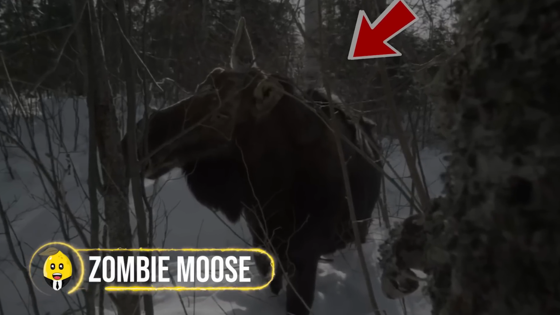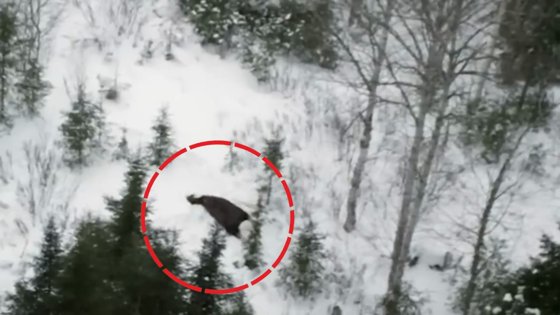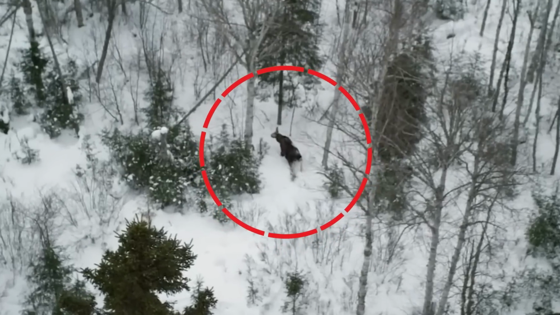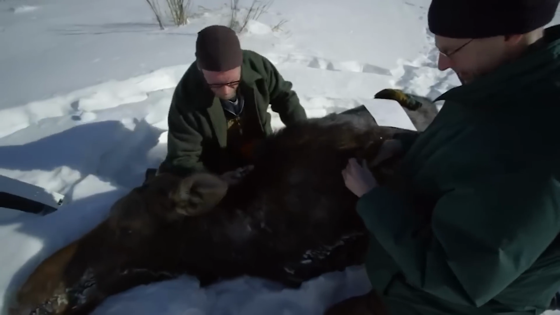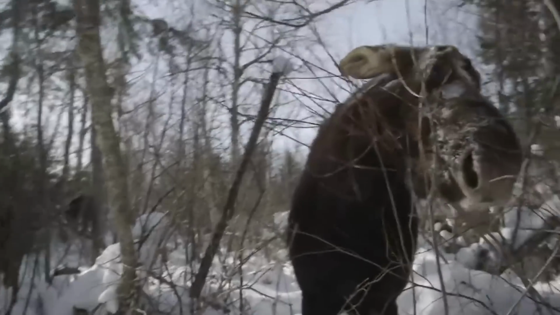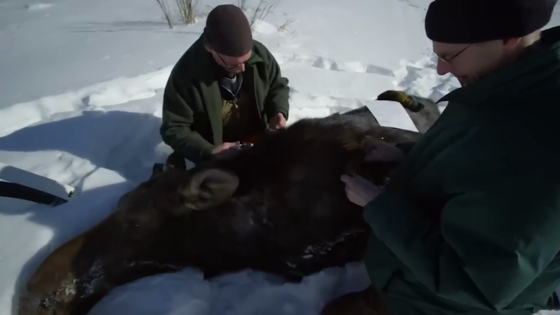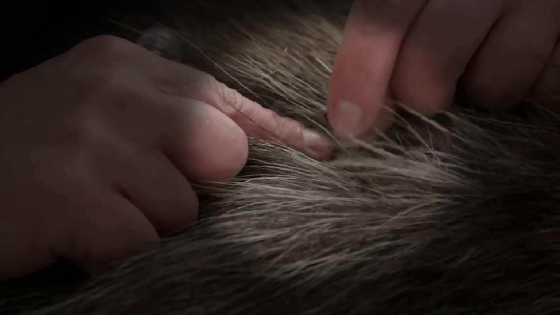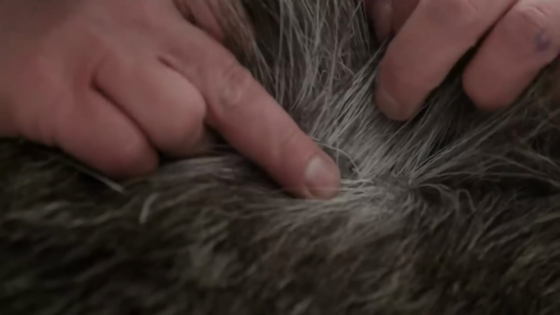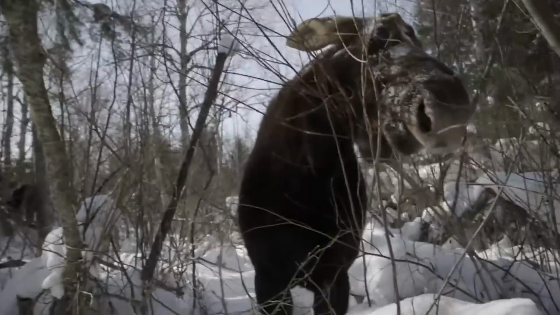Zombie moose. They found this moose in the middle of the snowy forest while it was stumbling its way around. It didn't look okay because of its irregular gait. Was it drunk or something? The rescue team came down to investigate and figured out that the poor moose was under attack by brain parasites. These worms were hidden in its thick fur, but the rescue team helped the moose get rid of them. Look at those leeches. They crawled up the animal's body and reached its brain, and as a result, it lost its mind and, in easier terms, started acting like a zombie.